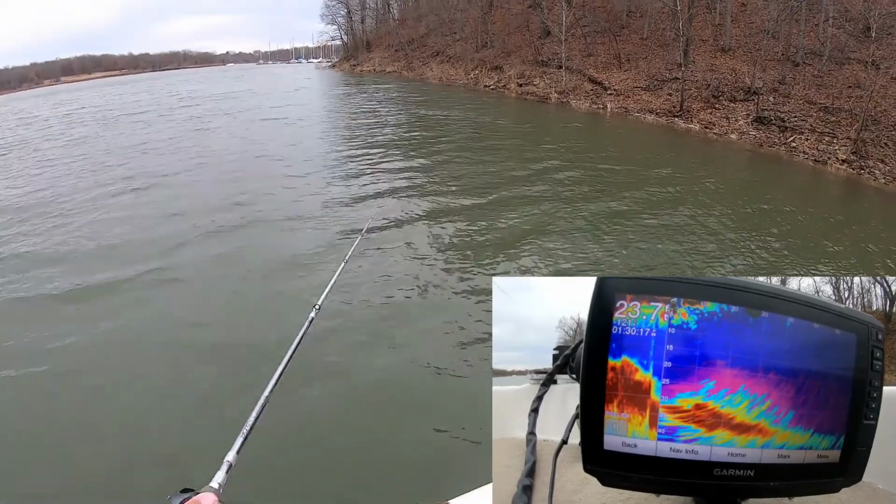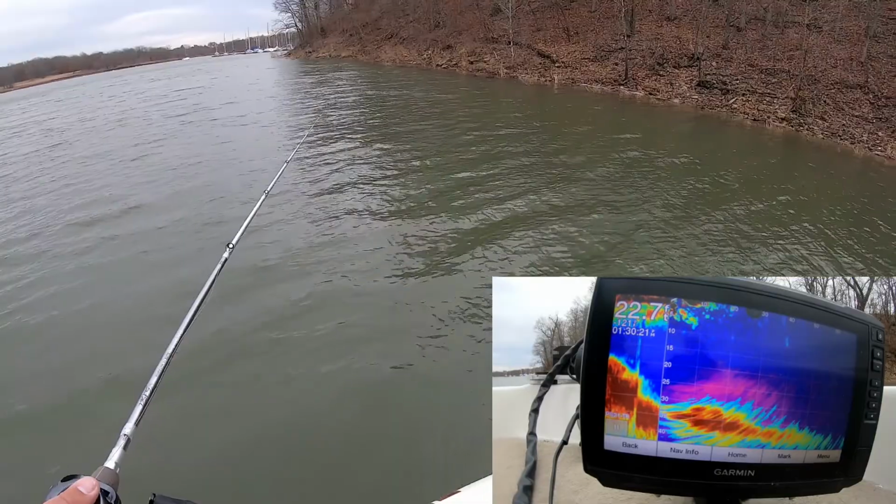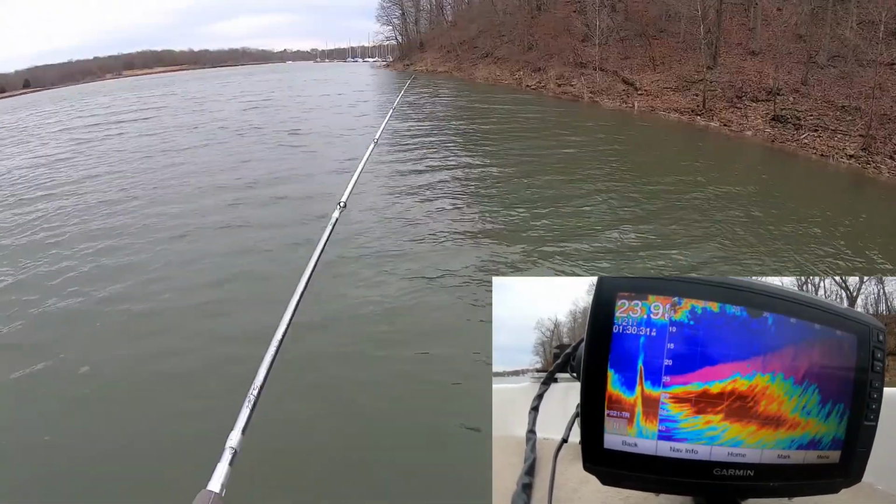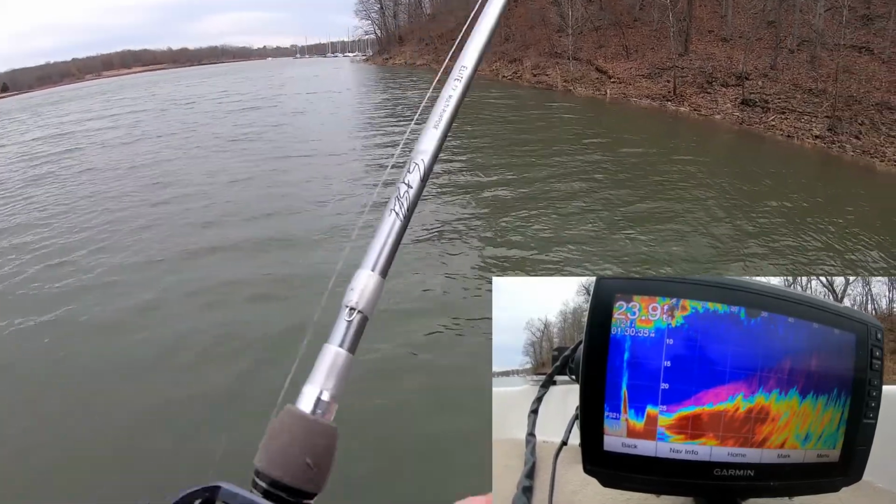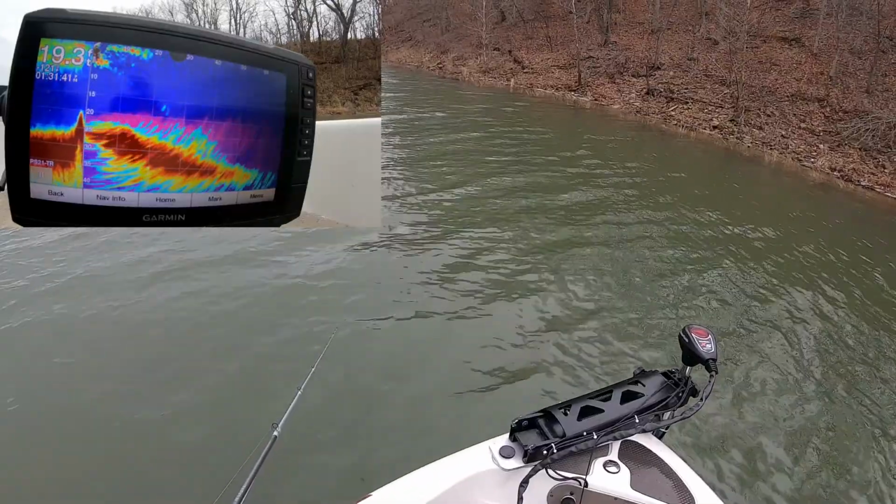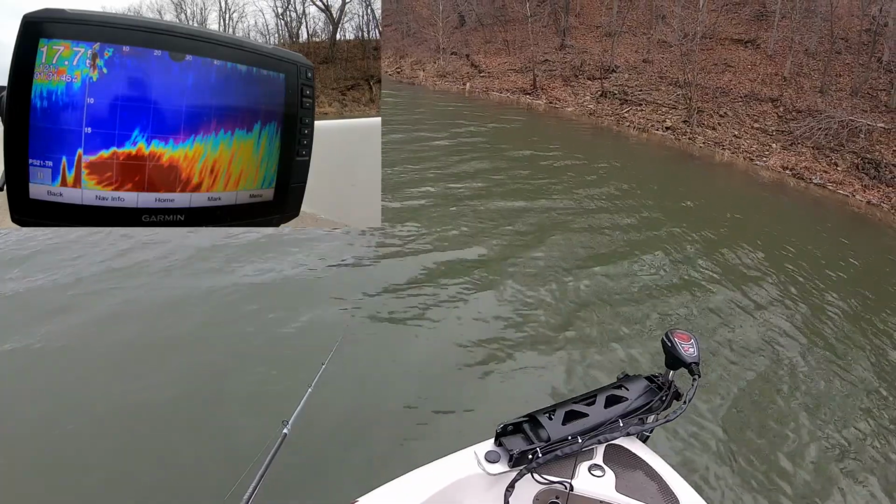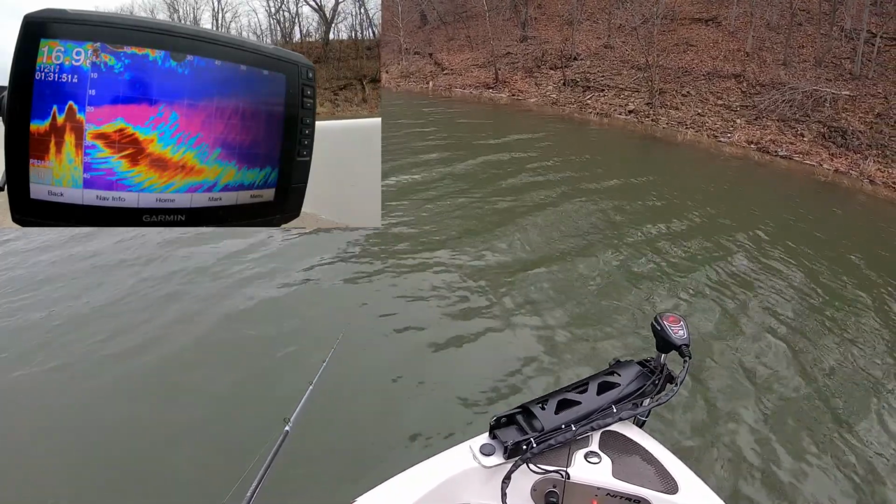There we go. I'm in it now. That was confusing. Well, yeah, that's what a massive brush pile looks like. Ooh, coming through it like crazy. Oh, lost it on the Panoptix. It's to the right of it. It's just flat ground. Go left just a tad bit. There it is. Go left.